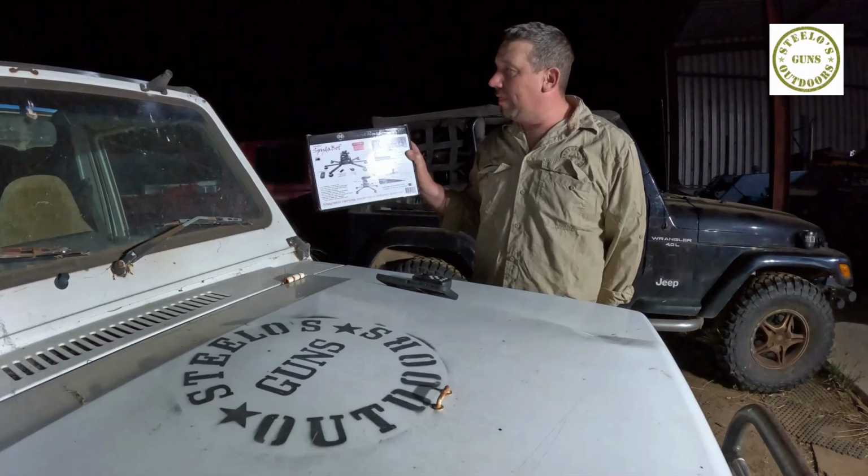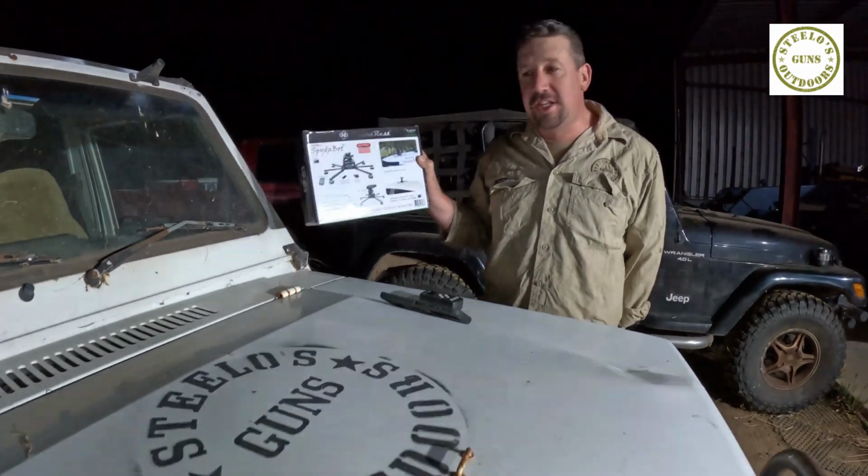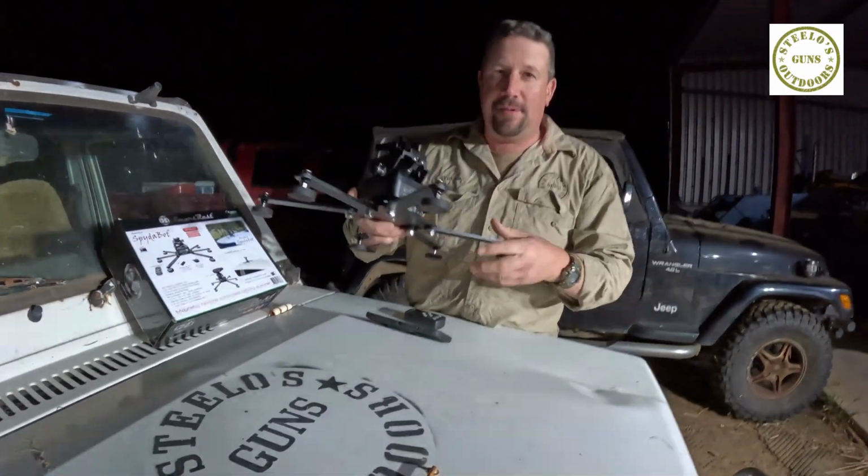We're out here at the ranch about to do a little review on a product that I've been waiting a little while to come on the market. We've tested a couple of different versions of these in the past. This is a really good entry level, and it's none other than the SmartRest SpydaBot Sting. So this little puppy, out of the box, assembled, is going to look something like this.